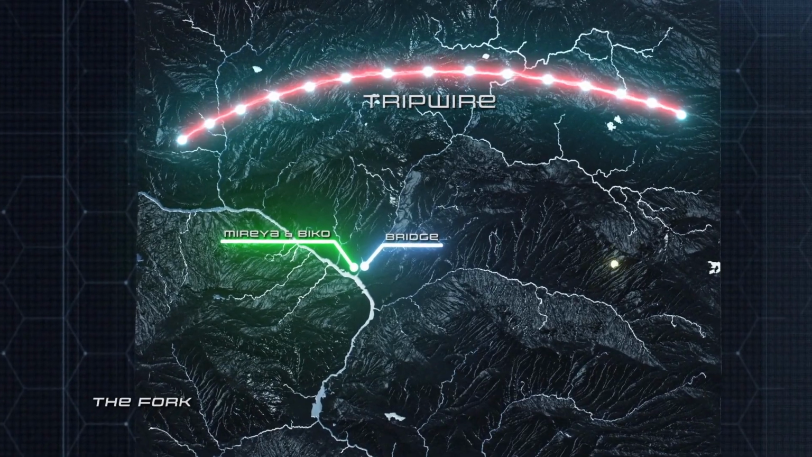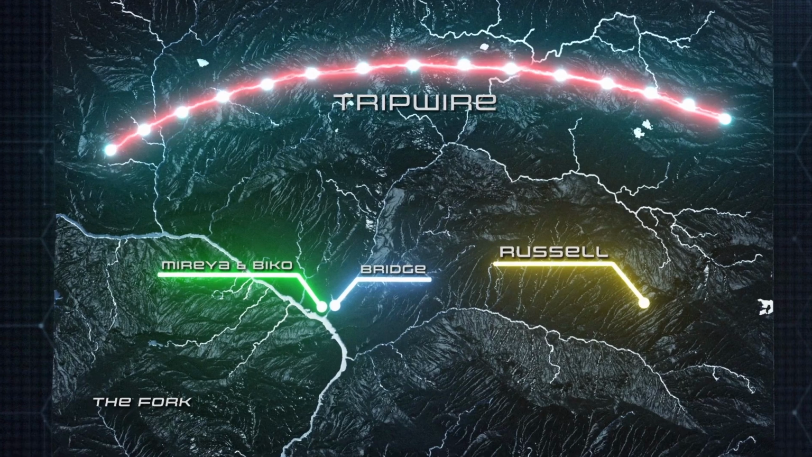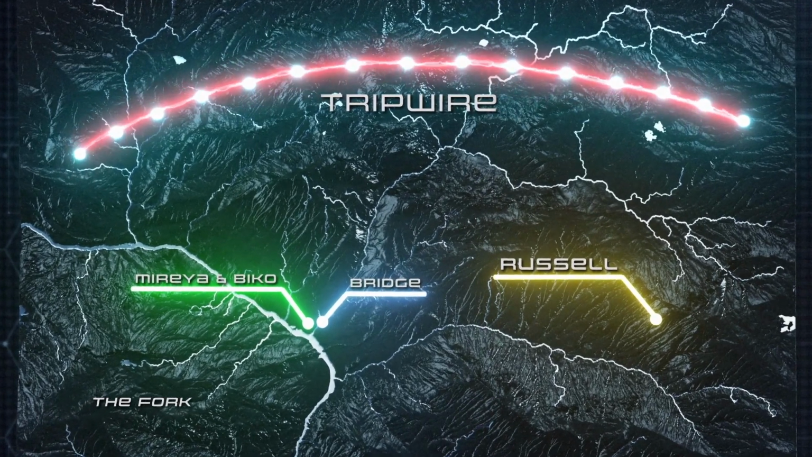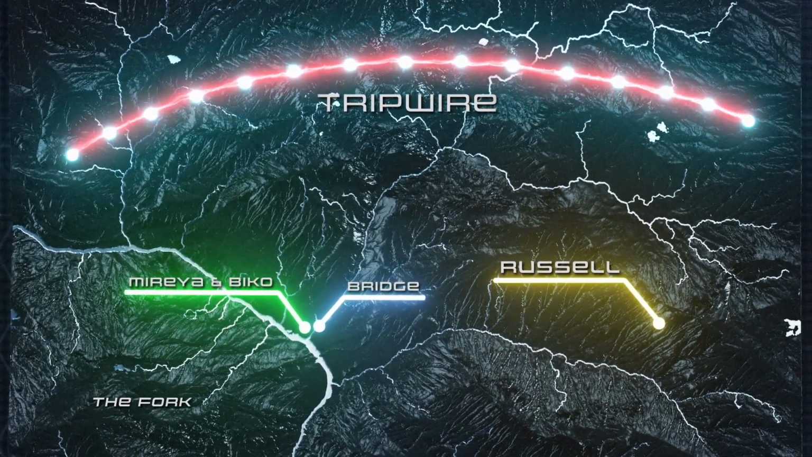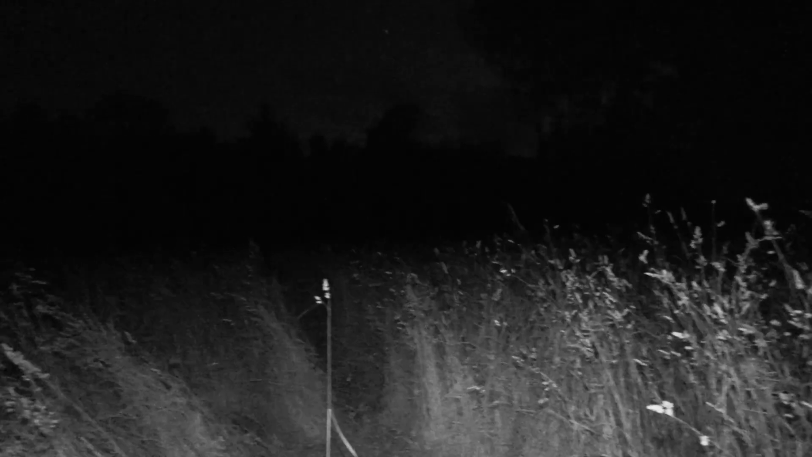5 miles away from Maria and Biko, Russell has returned to the vantage point he discovered earlier, determined to pinpoint the current location of the creature he's been pursuing. Using his parabolic microphone from this position will allow Russell to track anything moving through this area. The cabin's out that way.